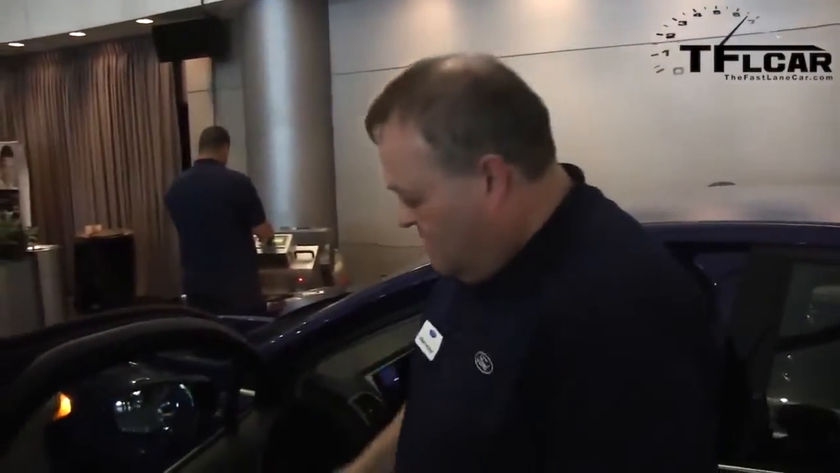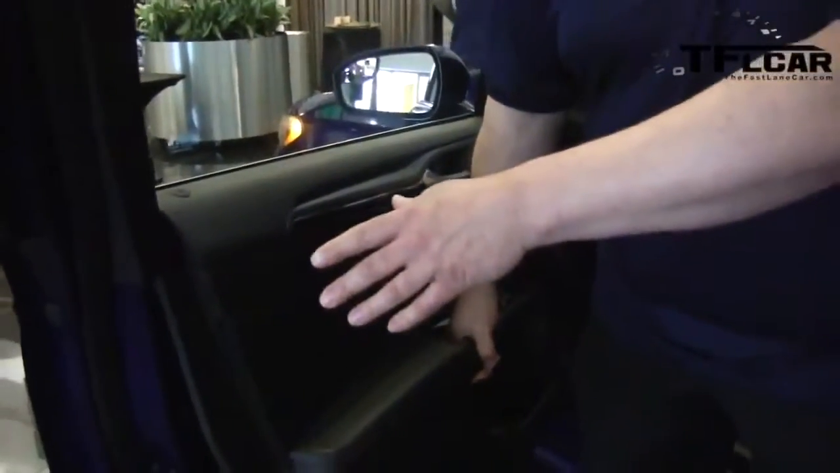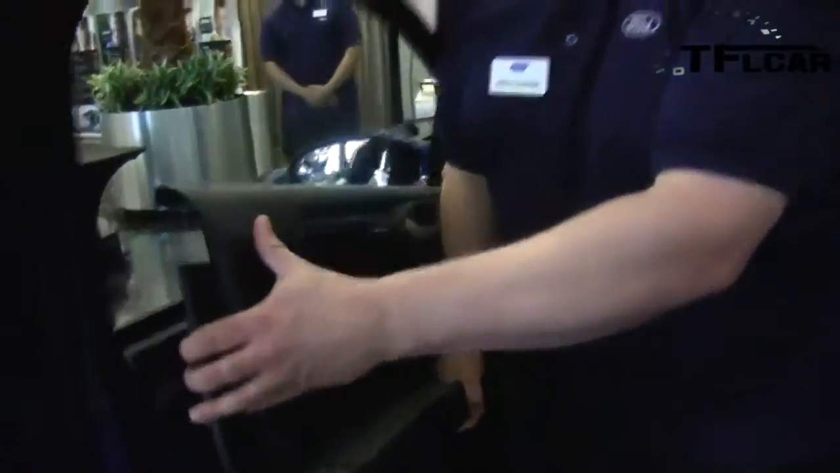So if you want to go ahead and shut that off. It'll be a very warm car, I bet. How hot do you warm it up? 120 degrees Fahrenheit. That is hot, yeah. So here's the panel. They don't come off this easily normally. Yeah, don't try this at home, you'll break your panel.